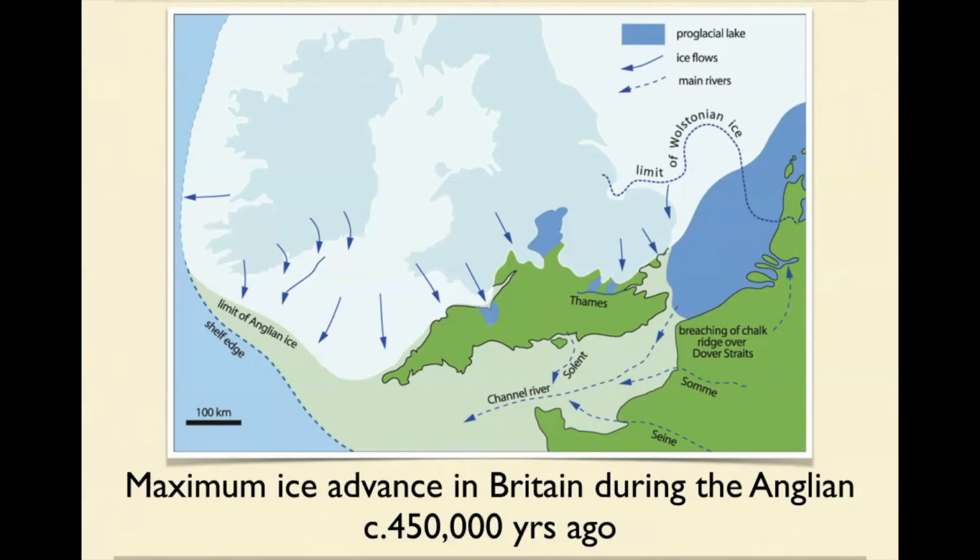And the Thames, there's bodies of water here, but the Thames, the Somme, the Seine, basically all of the North European rivers and all of the South British rivers basically emptied down into the Channel River, which went all the way down here and across to the shelf edge here. All of this was land. There was no distinction.